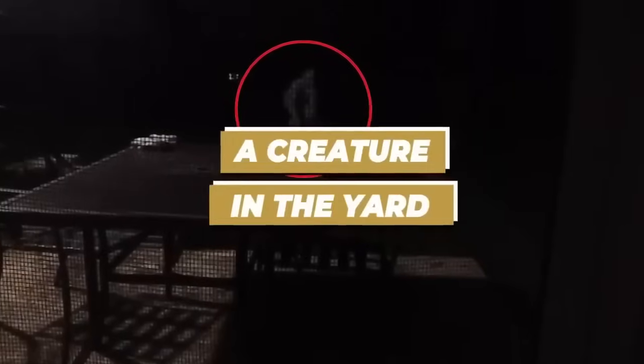A creature in the yard. Two friends were recording in their yard late at night when they spotted a strange and frightening creature. The humanoid figure stood in their yard for a few minutes, observing them or perhaps searching for a way inside. Despite the creature's intimidating presence, the friends stayed put and kept recording. Suddenly, the creature disappeared into the darkness, leaving the friends to think it was gone for good.